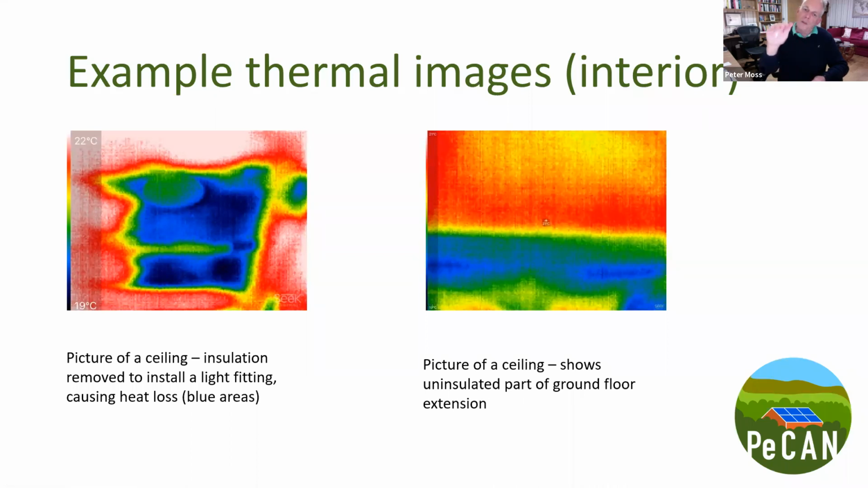So the red, or red and yellow piece, is where the ceiling is underneath an upstairs floor.